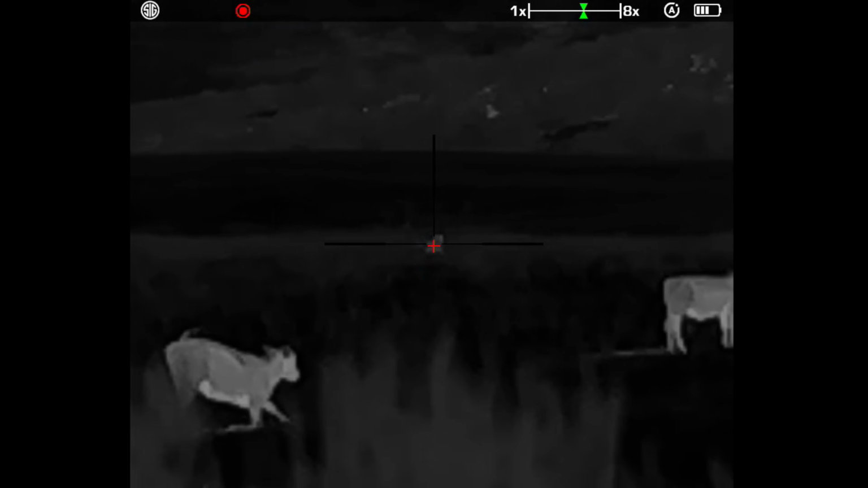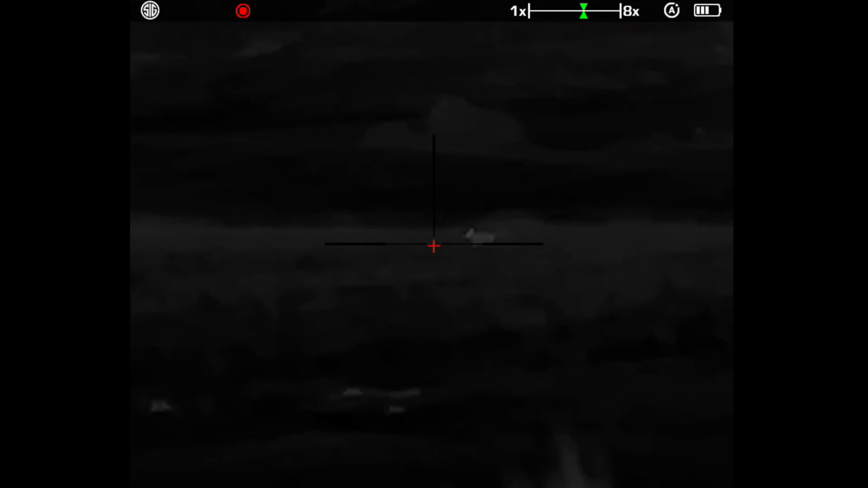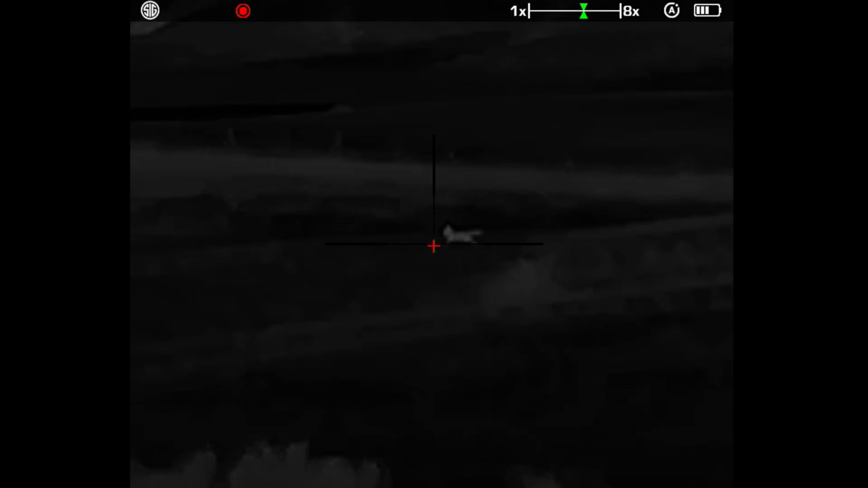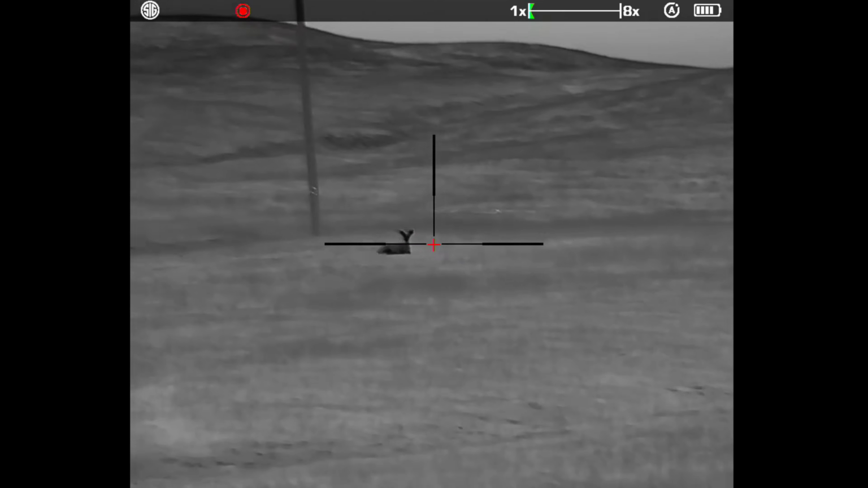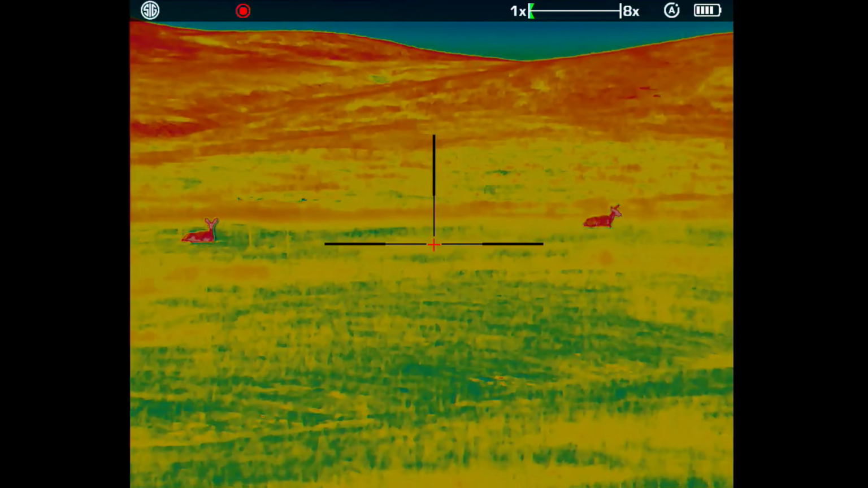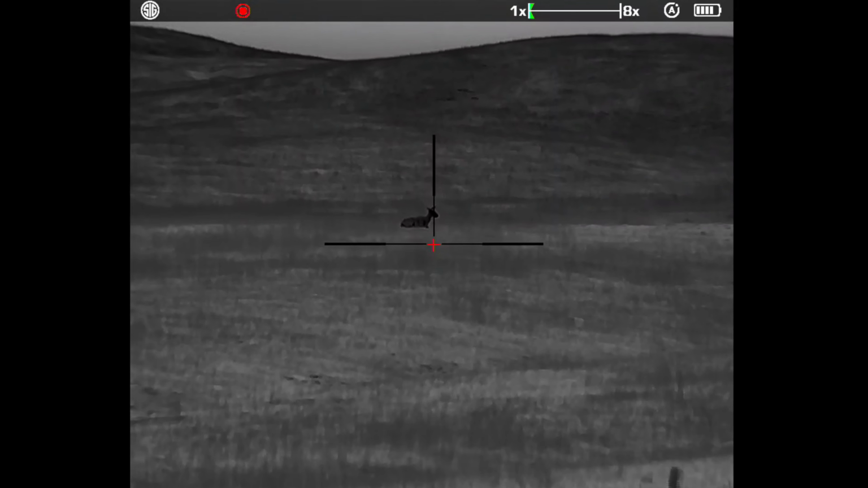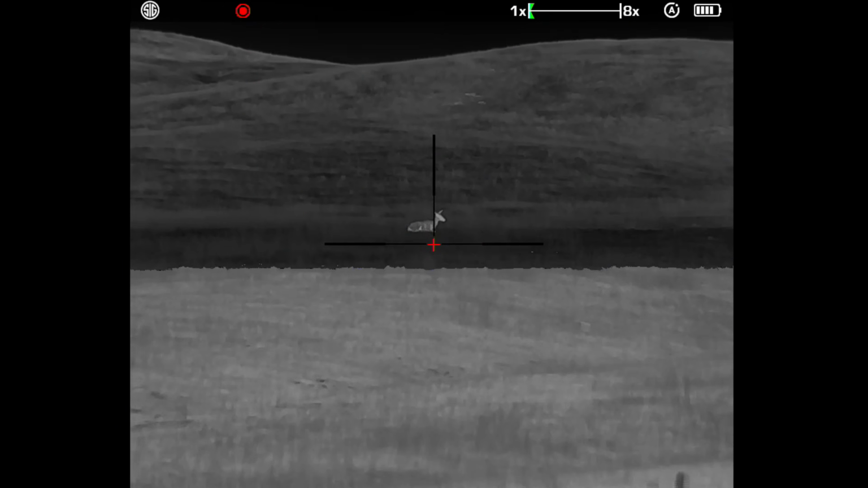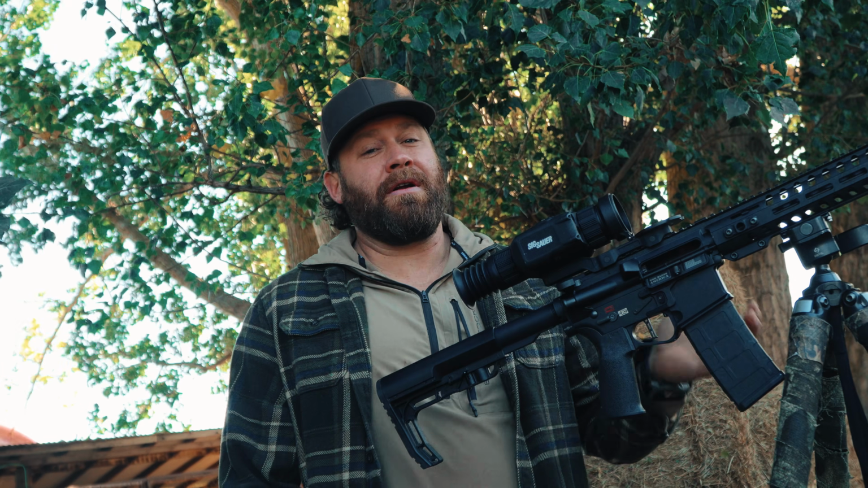It's kind of worth giving up some performance, in my opinion, in other aspects to have this, but this is the first thermal to have a full lifetime warranty. So 10 years from now, if I come out here and turn it on and it does not turn on, I can send this back to Sig. If they can't fix it, they're going to send me a newer model that works. So lifetime warranty, pretty impressive. I think that's game-changing, revolutionary.